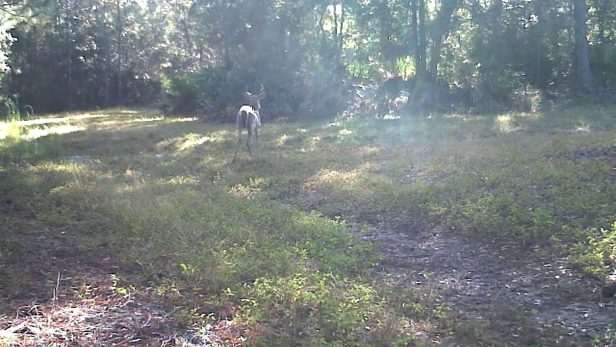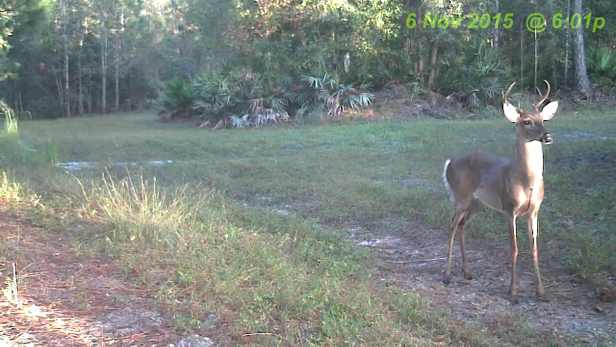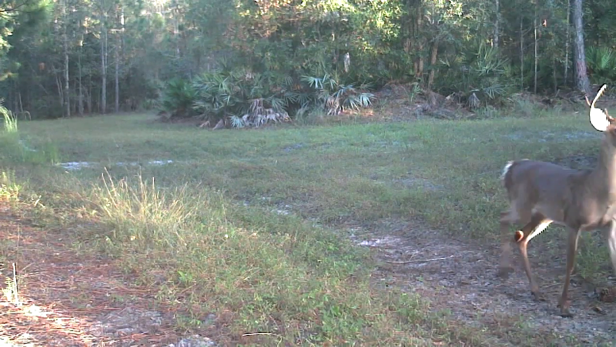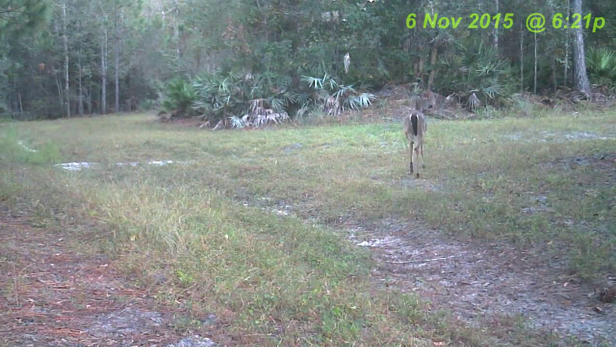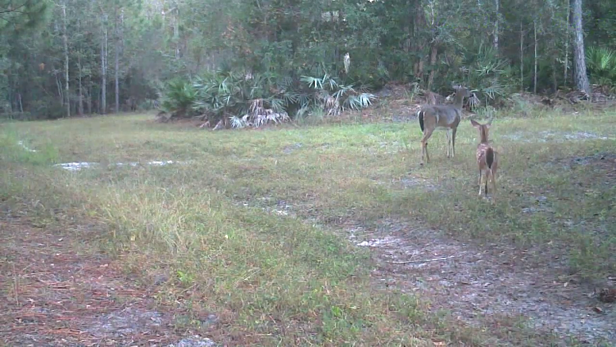Now this next clip is really interesting, because here we have a doe. Well, I'm sorry, we've got this really nice 6-point buck. And he's looking at something. He sees something down the other end of that food plot, and he decides to go down and get a little closer look. And just a few minutes later, apparently this is what he was looking at, because there comes a mama and a little spotted fawn.